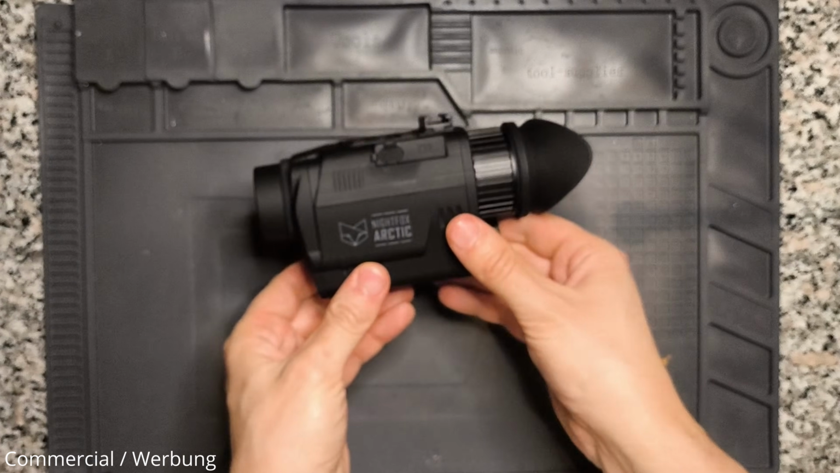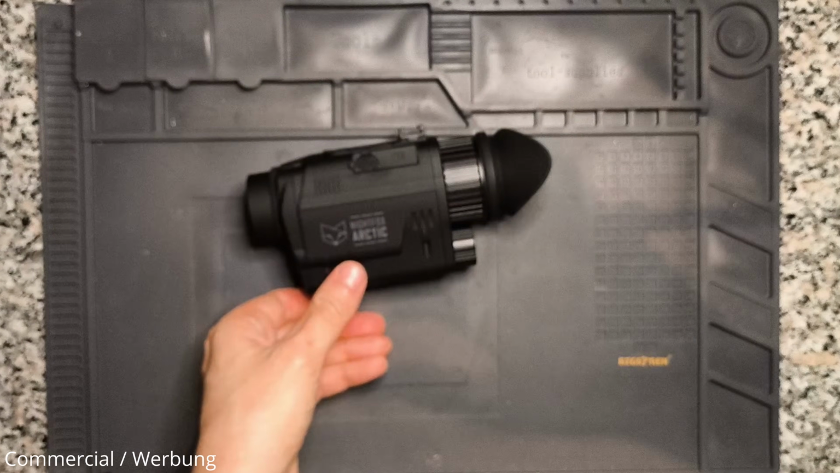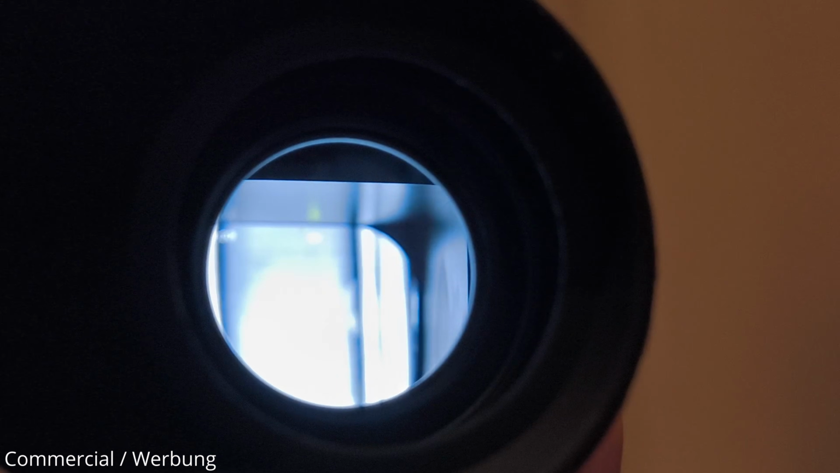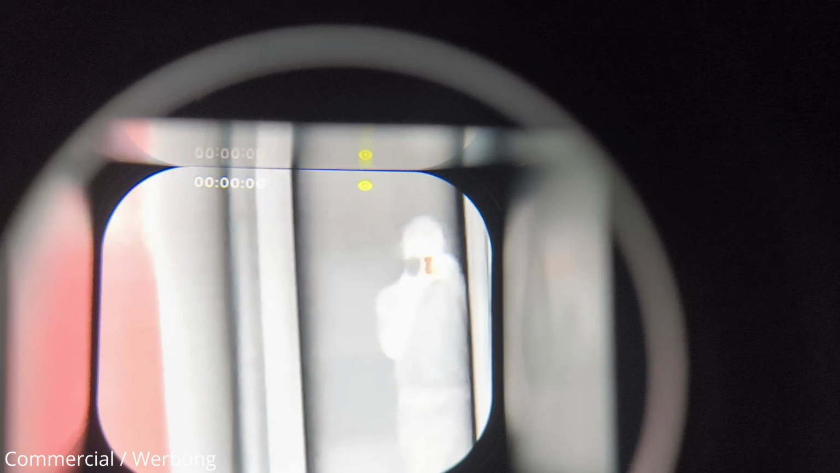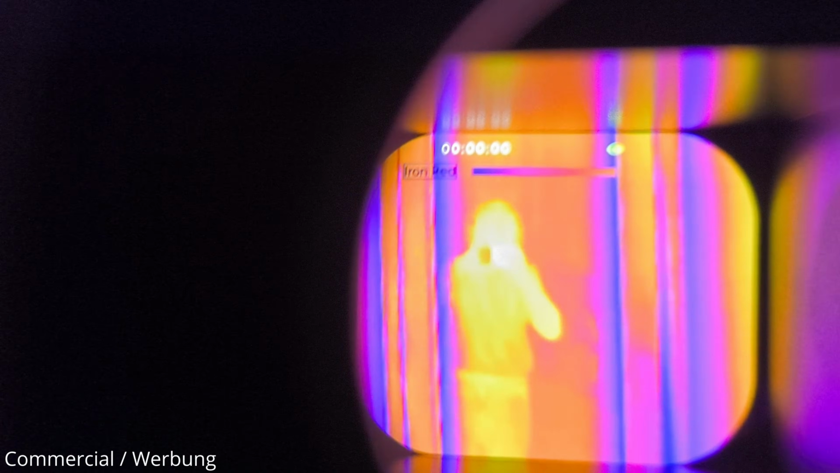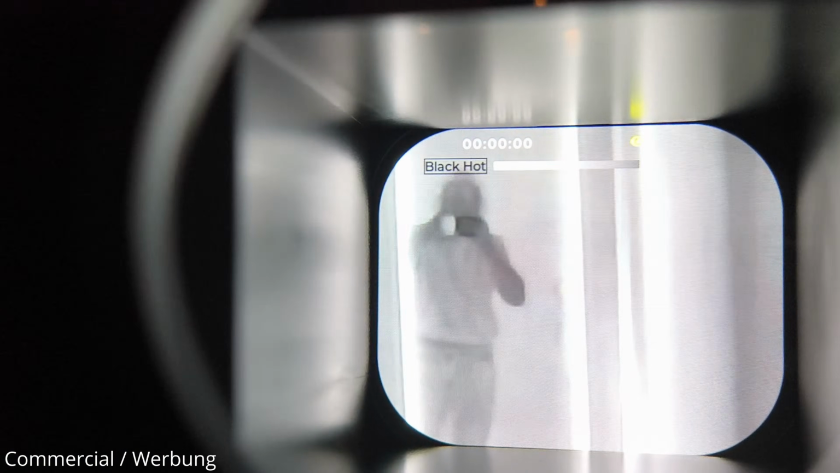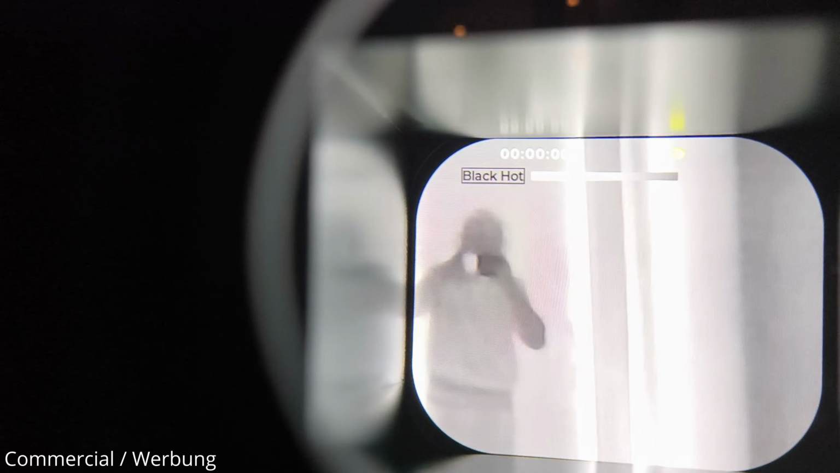Let me quickly show you the different color modes you can choose from. What you see here is my reflection in the kitchen window. You see the heat radiation reflects from the glass, so you clearly see the shape of my body. The Arctic offers the following presets: Rainbow, Iron Red, White Hot, Black Hot, and my personal favorite, Tint.